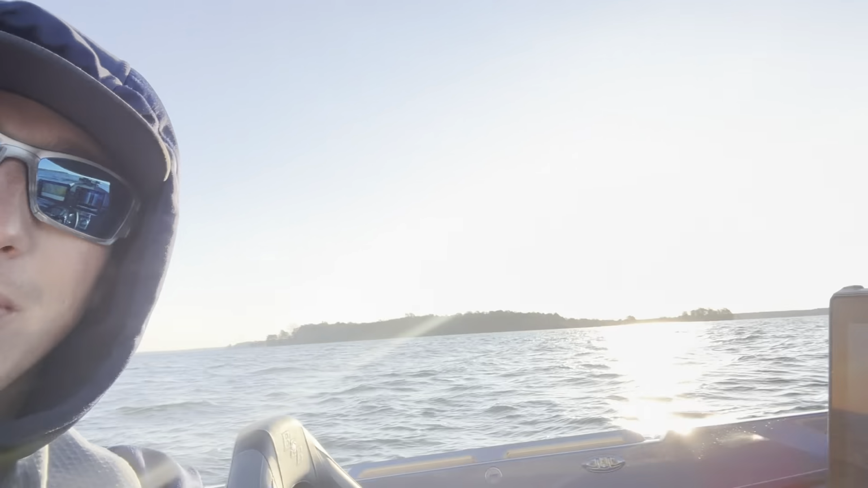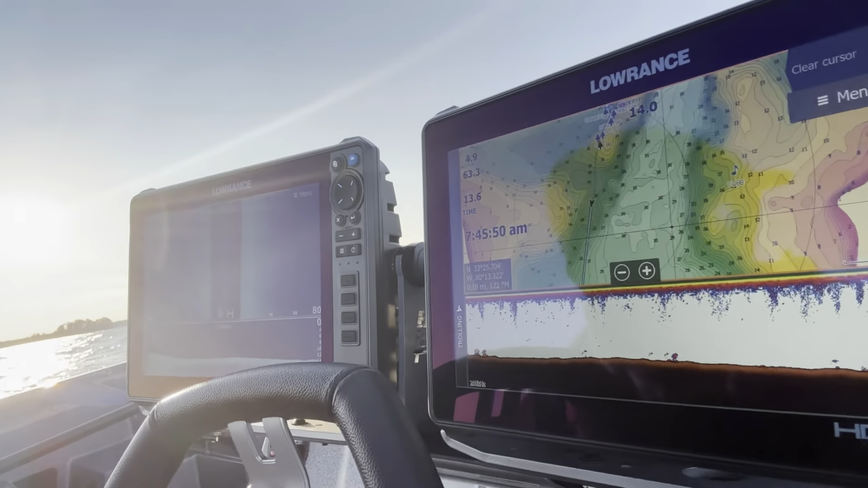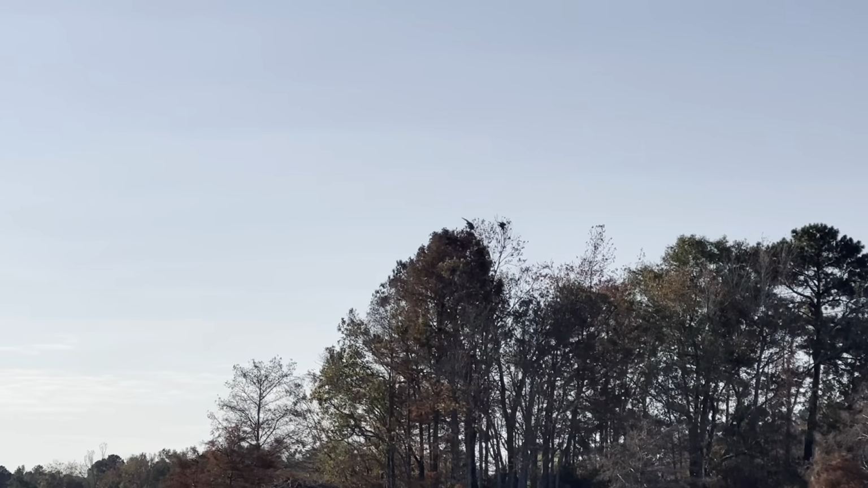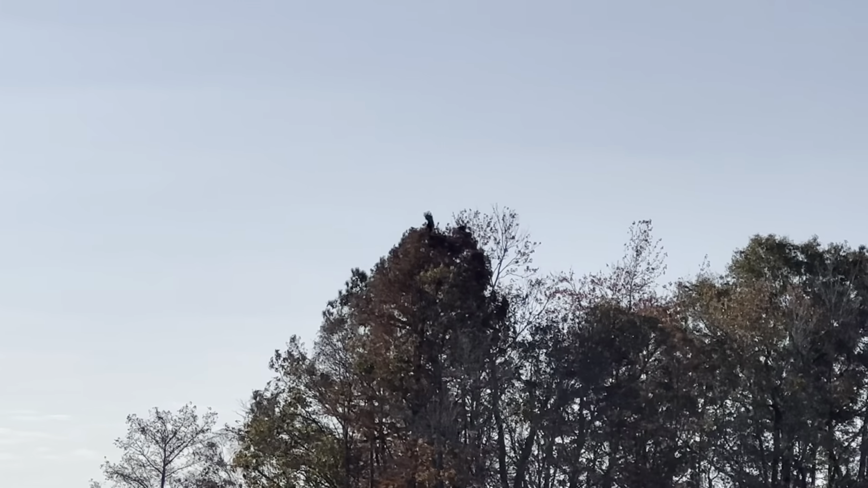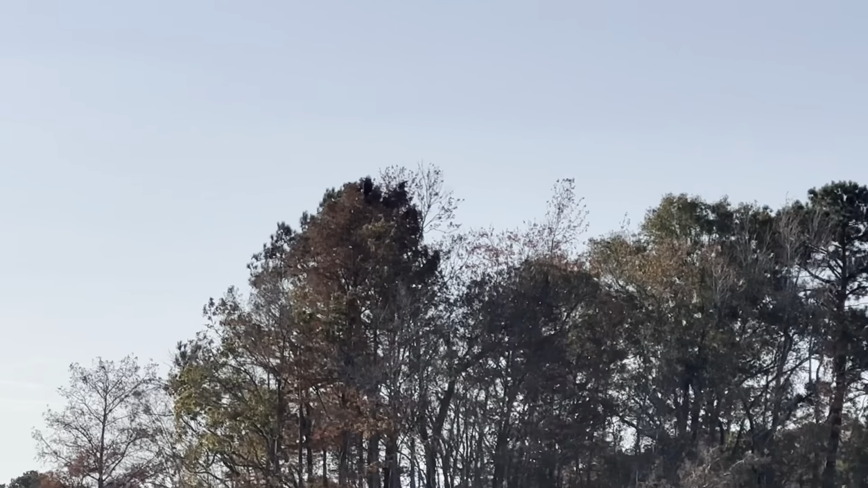You can see the sun's coming up. Out here on Santee Cooper, one last time, we're doing some idling, checking the graphs out. I'm going to show you a couple more things in depth today. Seems like the wind's laying down a tiny bit. It's still kind of annoyingly rough. It kind of reminds me of a night when we get that 2.5 foot chop out here. But keep it going, see what we can find. You see the eagles flying up there. Pretty. I can hear them chirping too.